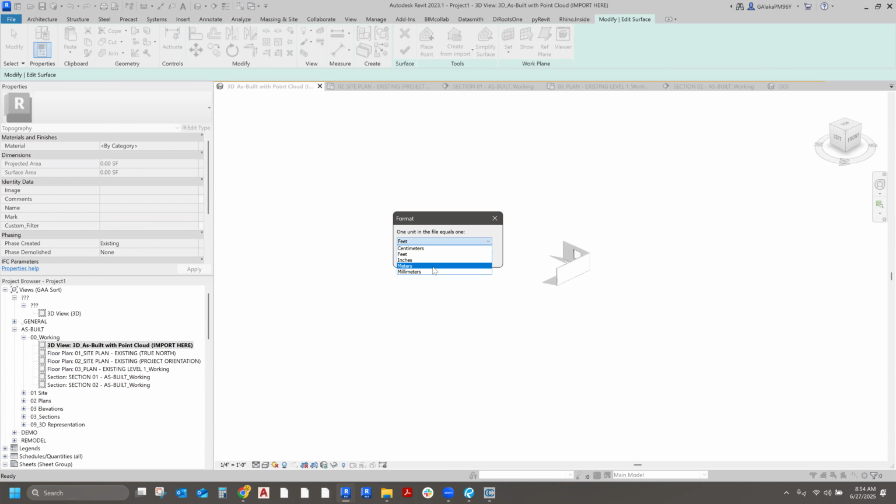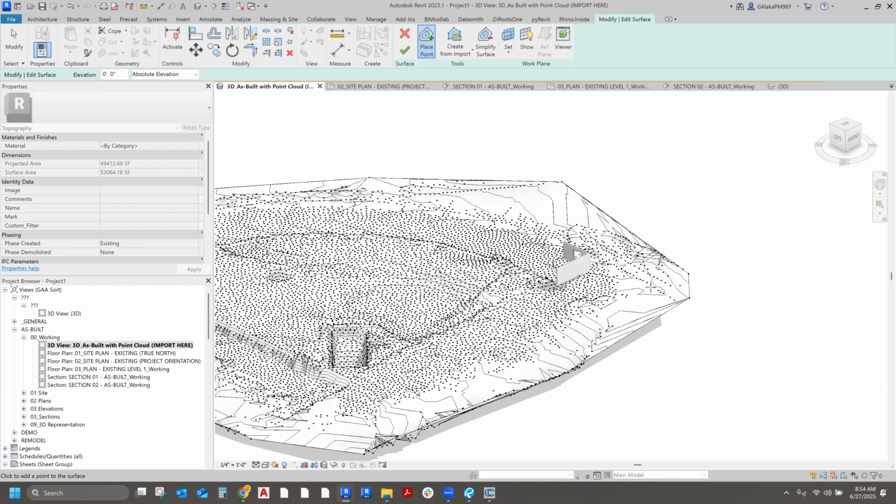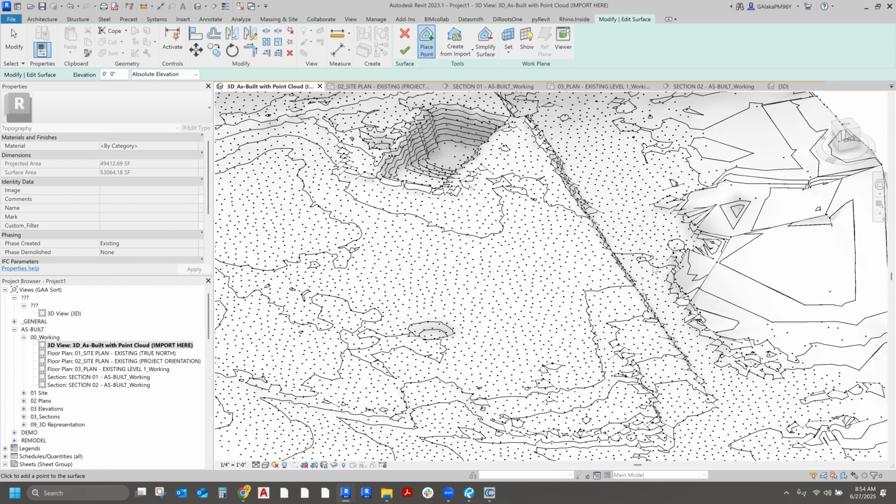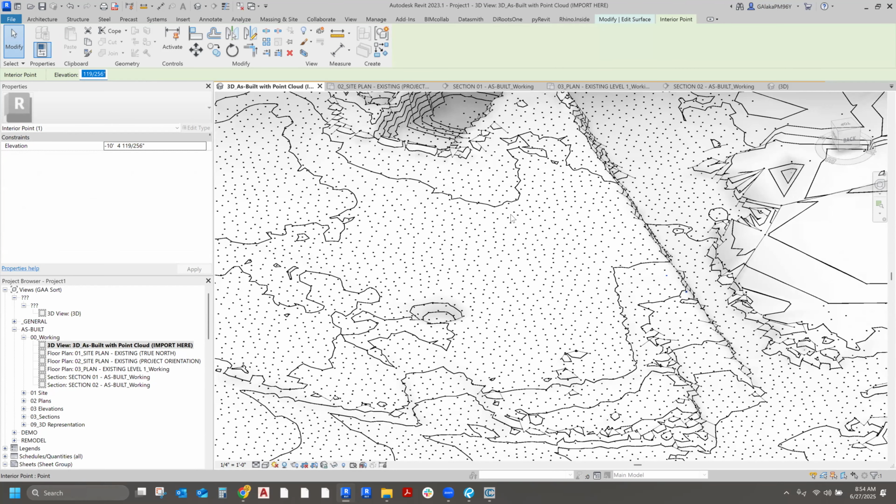Realsee's default settings for their scan are in metric units. So make sure this says meters, and then you hit OK, and a bunch of points are going to show up on the screen. There it is. Look at all those points that showed up all of a sudden. And every single one of these points is at a different elevation. This one happens to be at negative 10 feet.